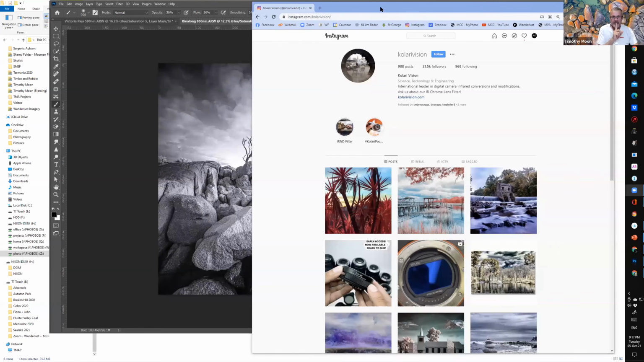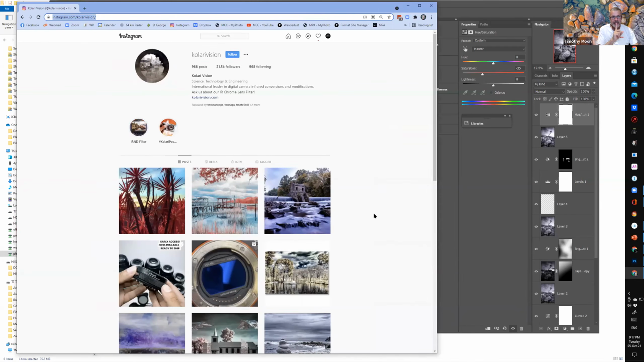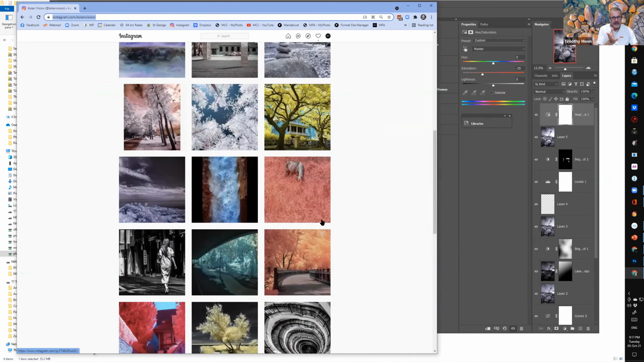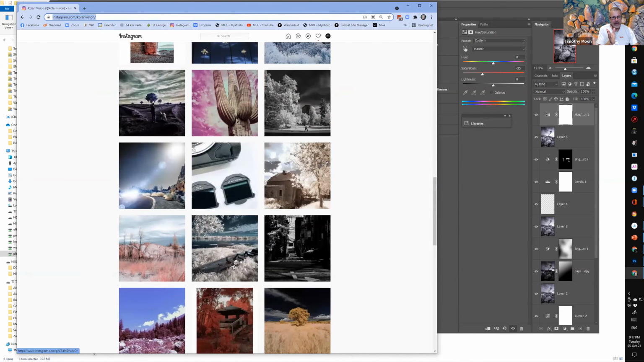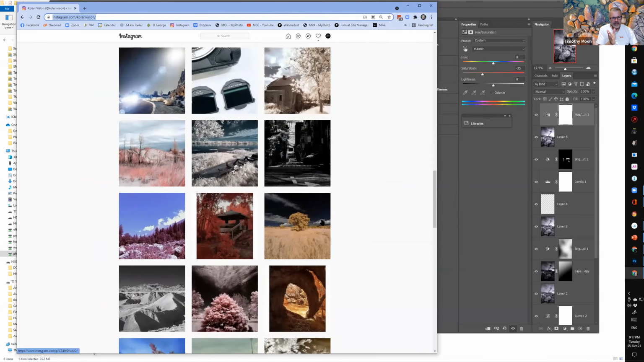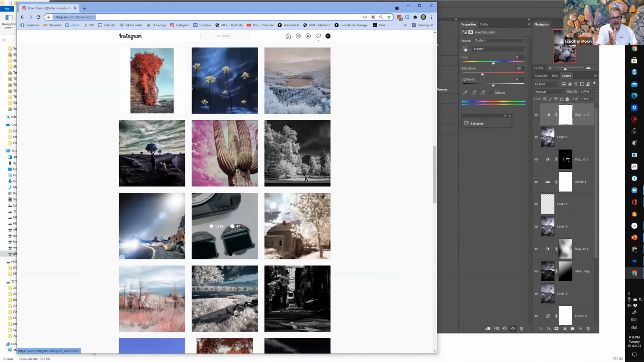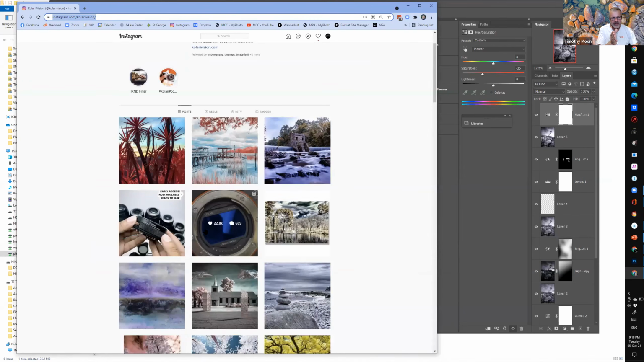We'll open up the Kalari site. So I think you can probably see the Instagram page now. This is the one I gave you the link to. There's all manner of things you can do, colour and the black and whites. And the other thing that's coming in are these filters that go behind the lens. They actually clip in behind the lens, so the filter's not on the front; it's actually in the back of the lens.